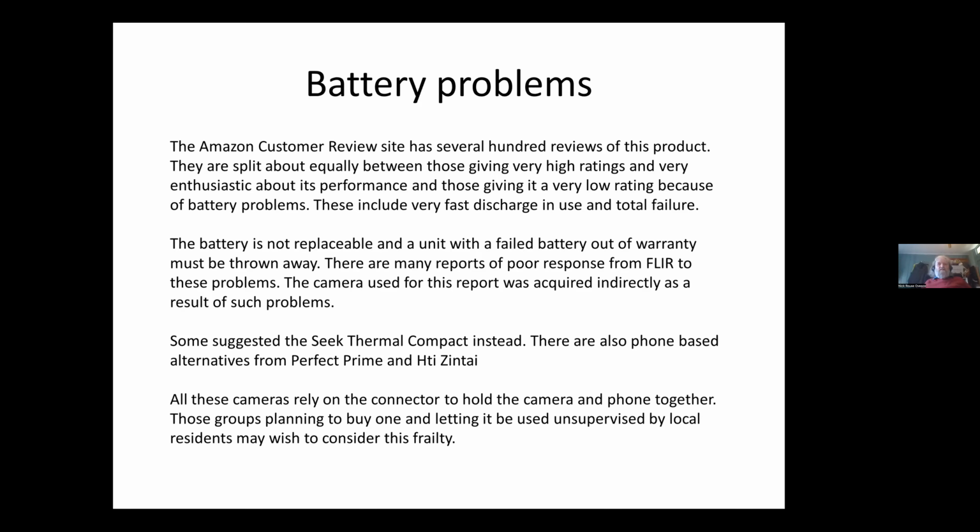There are a number of other ones that work on the same principle of plugging into the mobile phone. Seek is the one that most people complaining on the Amazon site were saying you should try, though it doesn't have a video camera, so you only have the infrared. But there are other ones that I show. One point about these is that they all rely on the connector to hold the thing together, and it looks to be a little fragile.